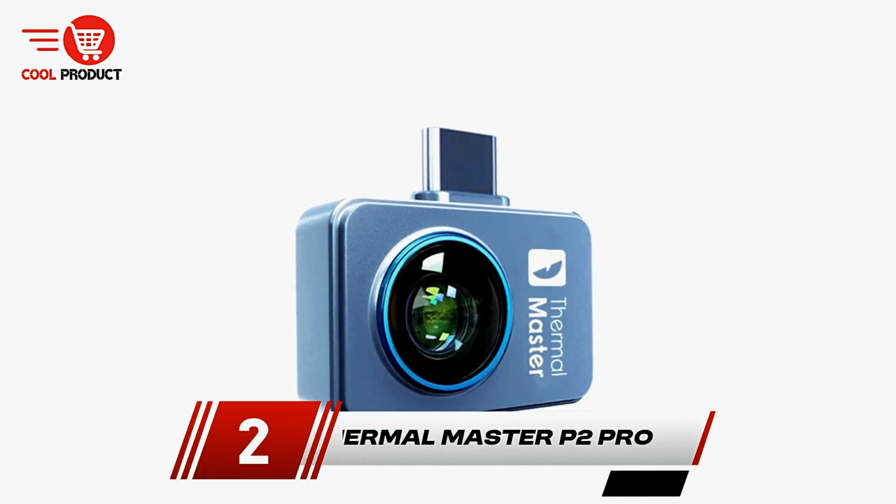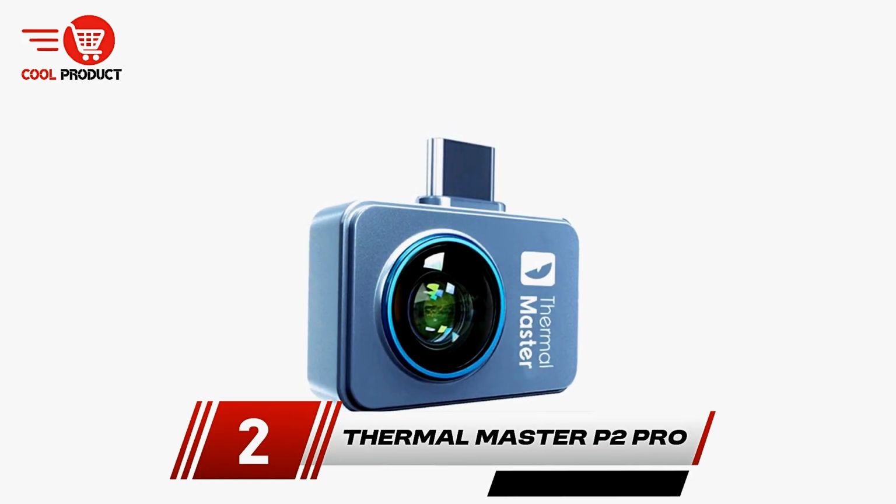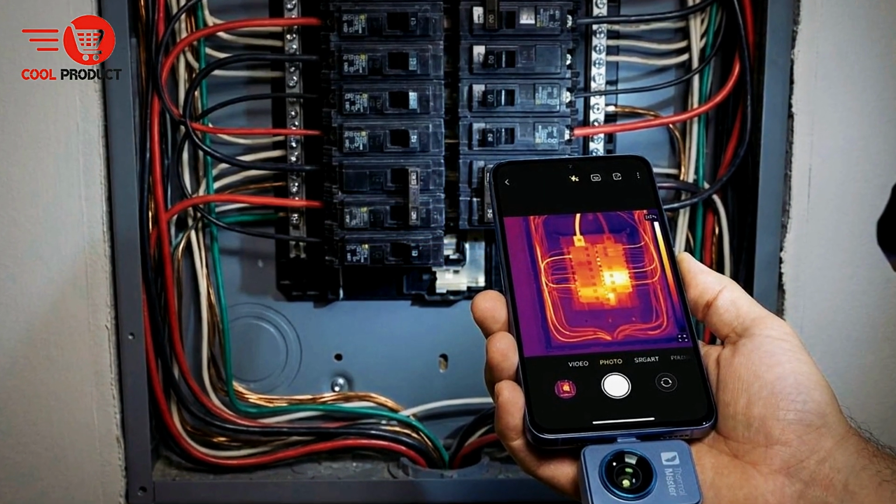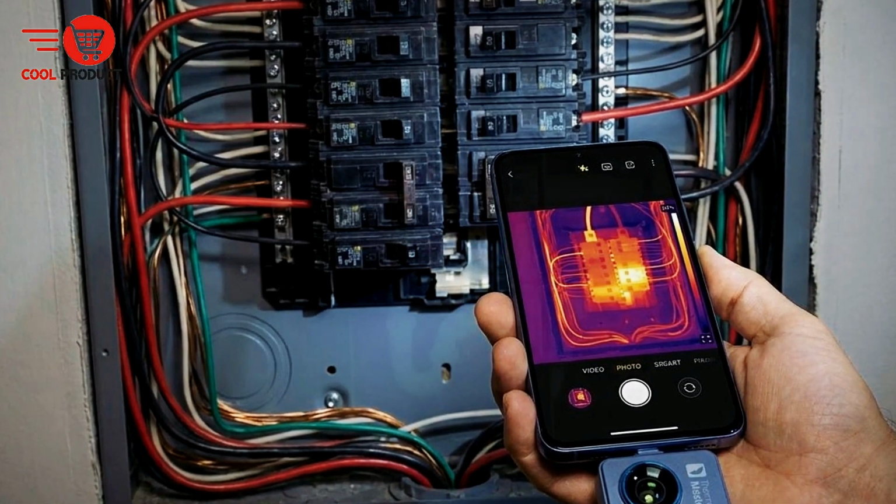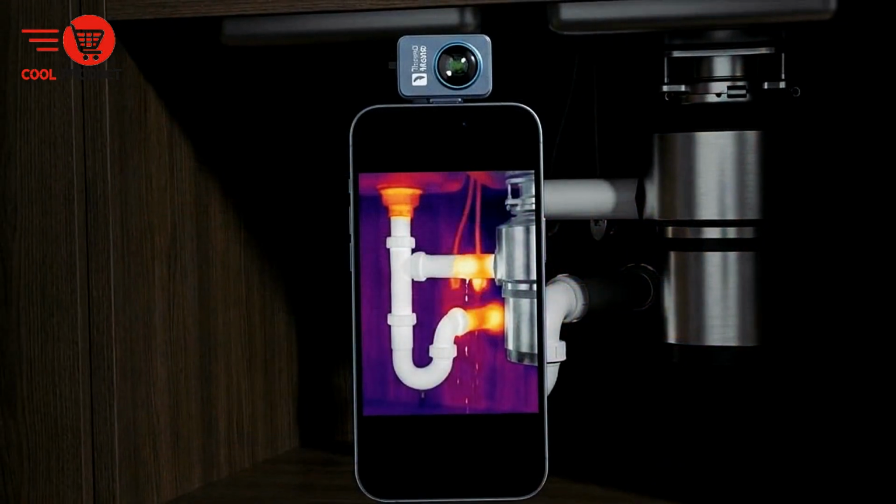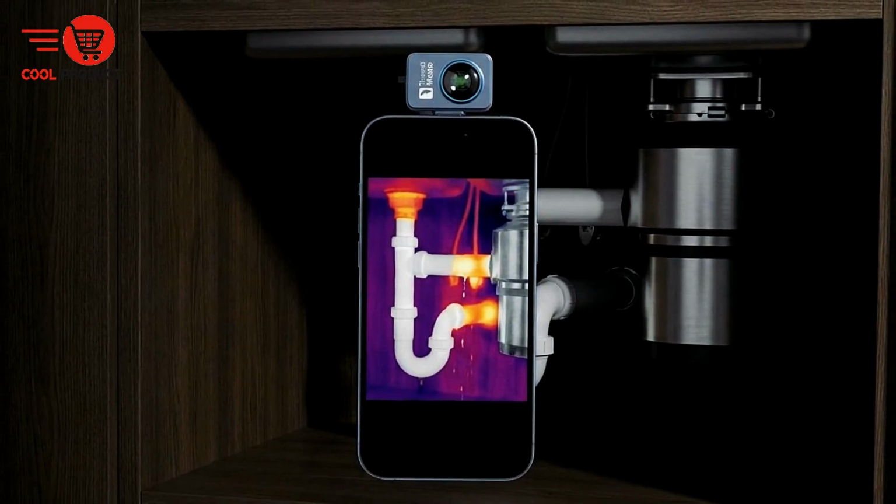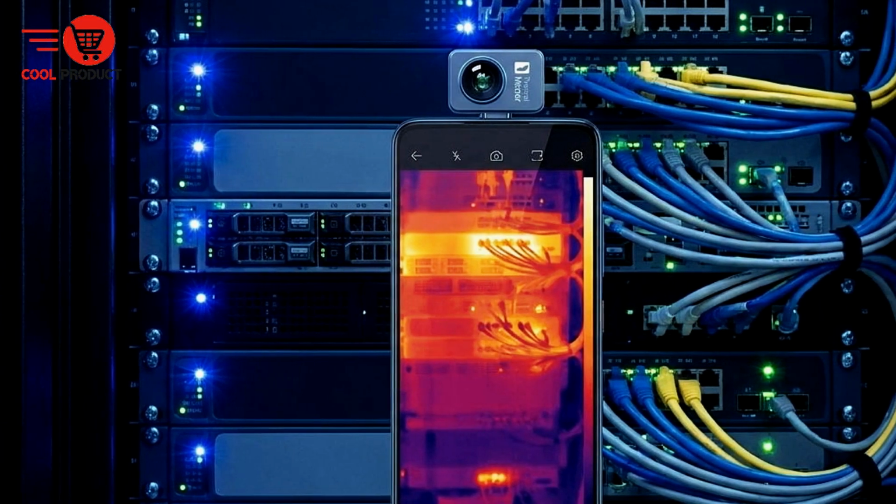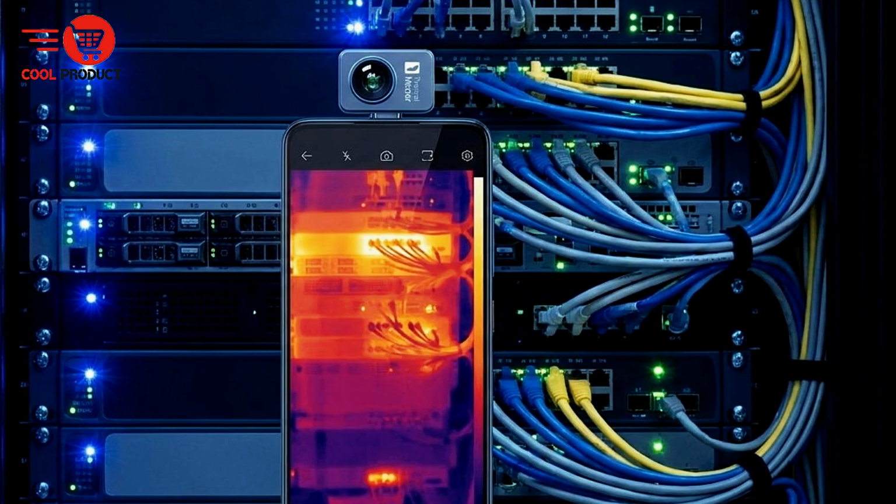Coming in at number 2 is the ThermalMaster P2 Pro Type-C Infrared Thermal Imager. The ThermalMaster P2 Pro Type-C Infrared Thermal Imager delivers powerful thermal performance in a compact handheld design. With a 256 by 192 infrared resolution and an impressive 15 times zoom, it captures detailed thermal images that help you spot small temperature differences quickly.